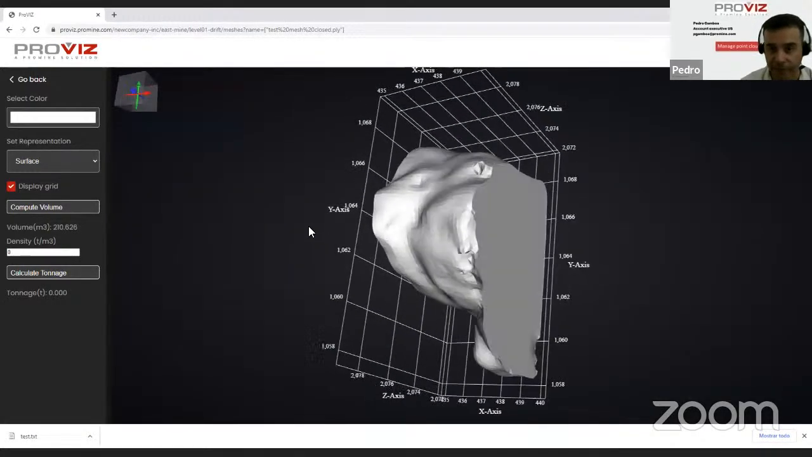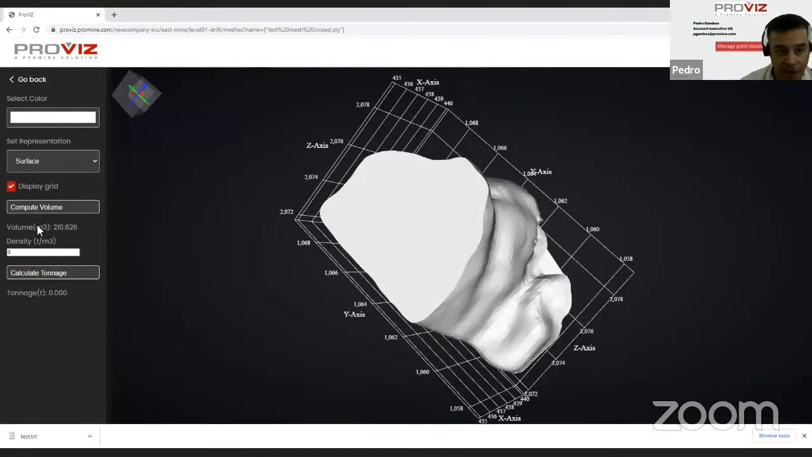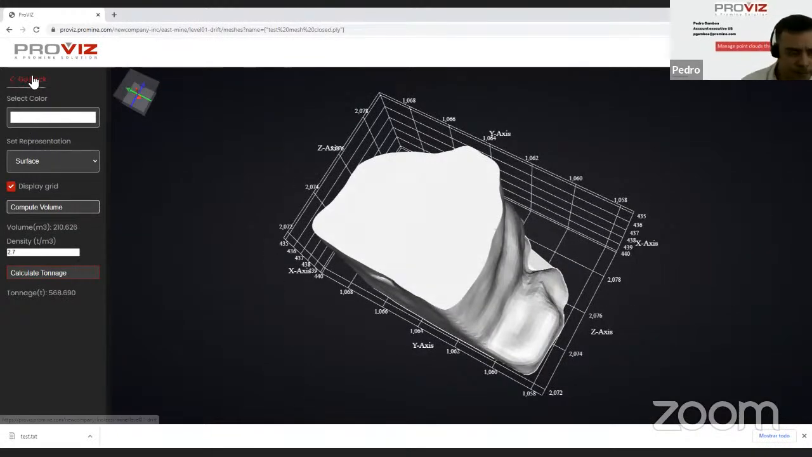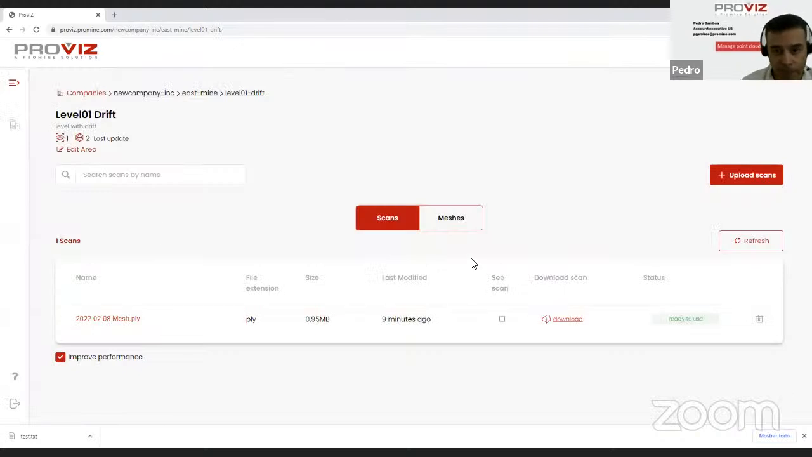And in this case of this mesh, since it's closed, now I have a volume computation. And if I add a rock density, let's say 12.7, I can calculate the tonnage of this ore body or this drift body. Okay, I'm going to go back.